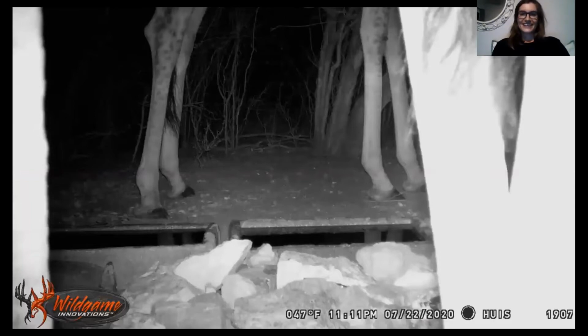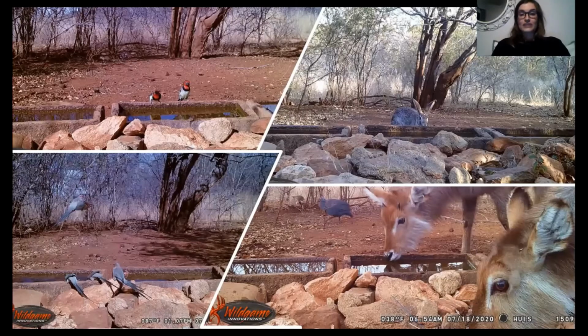Then I also got some long-legged visitors, and it's very obvious that these are giraffe. But I also got this nice picture of one actually stooping down to have a drink, which is quite cool. Camera traps, obviously, most of the time we use them to get photos of mammals, but oftentimes you get some really great photos of birds as well.